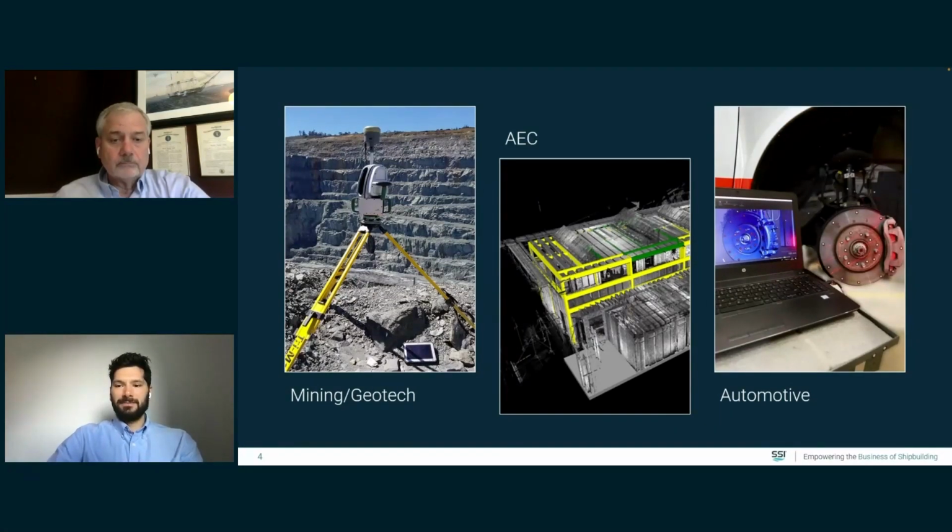In AEC, we see similar verification type use cases to shipbuilding, again, quite widespread, but there's fewer tight spaces and less need for truly complex detail at a small scale. And the projects themselves are a lot less complex than shipbuilding projects. There's less pressure to use information for follow-on buildings, as in shipbuilding, for example.